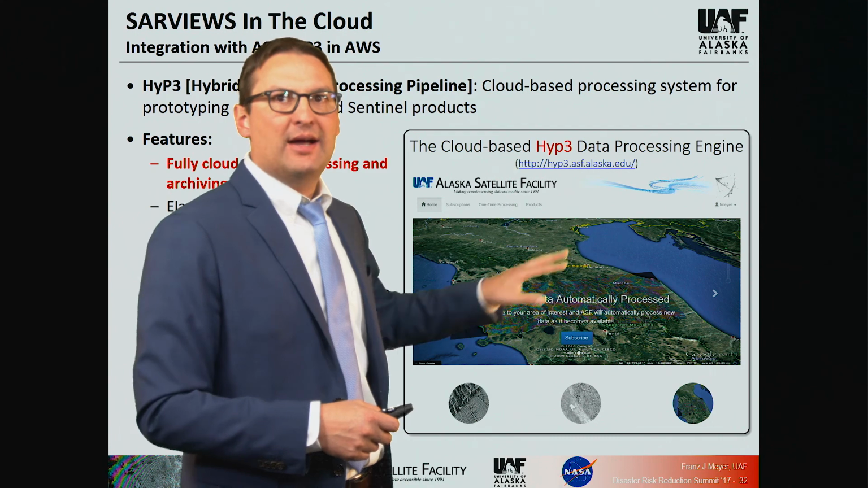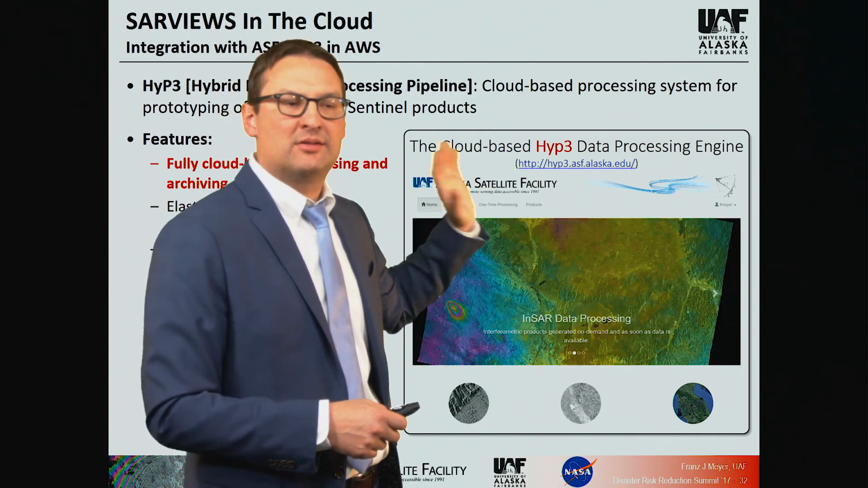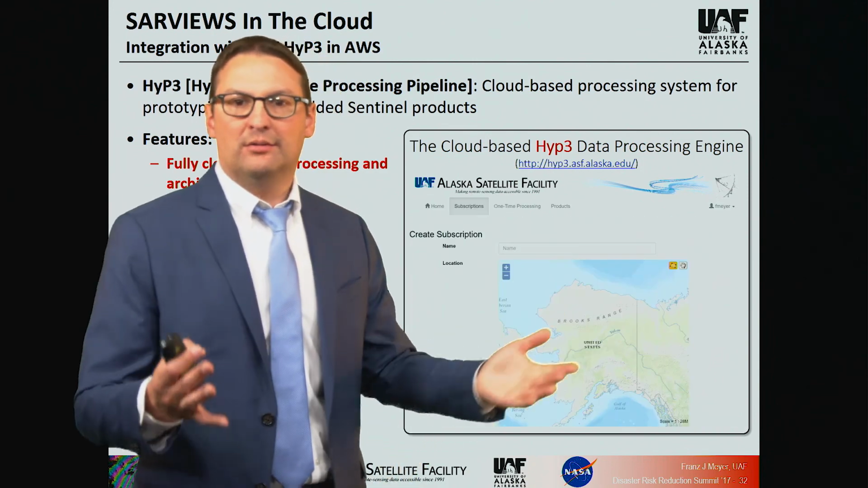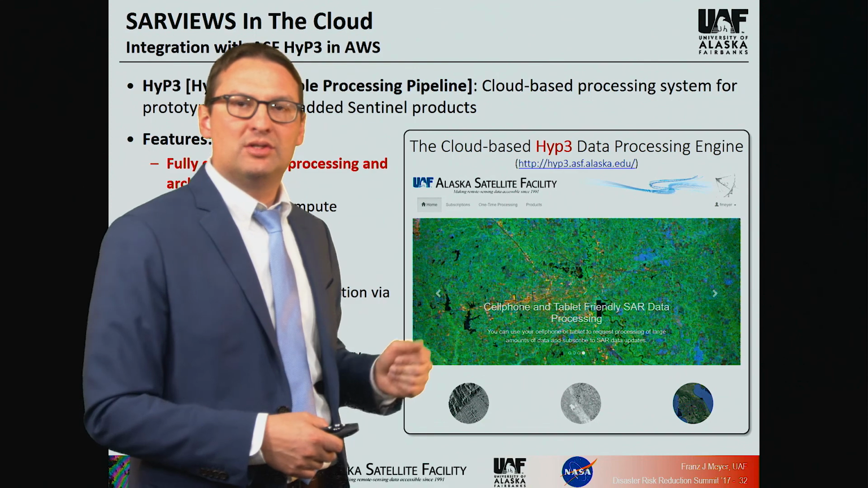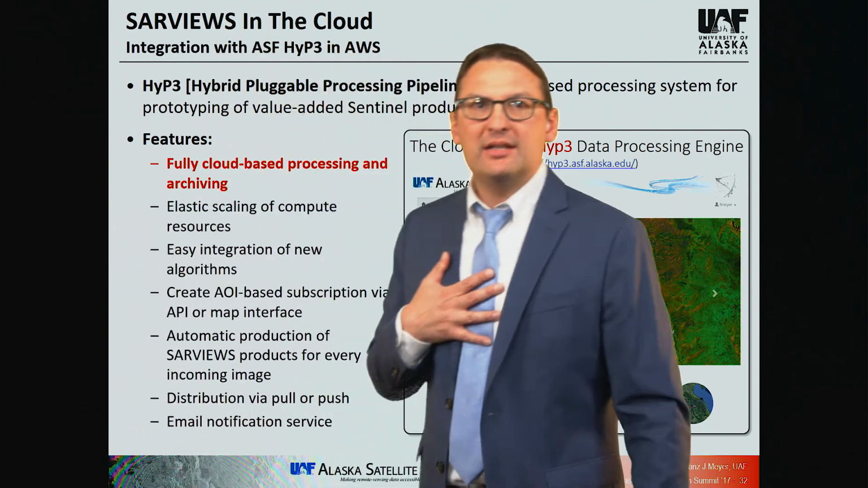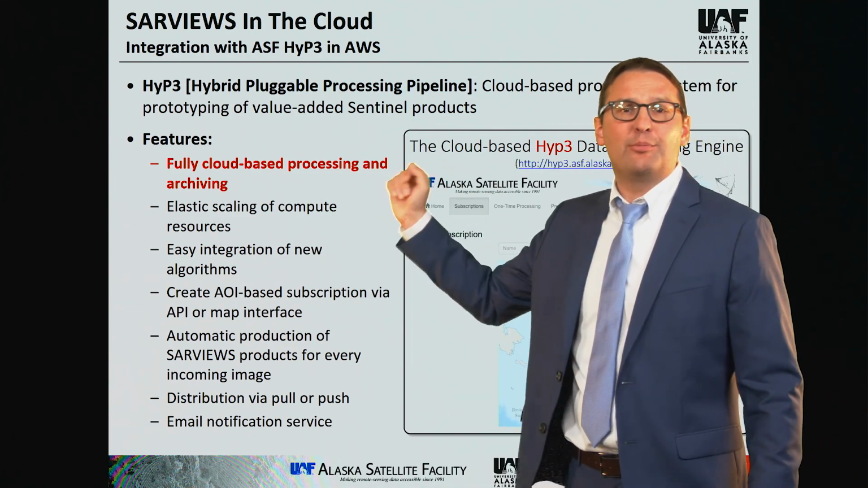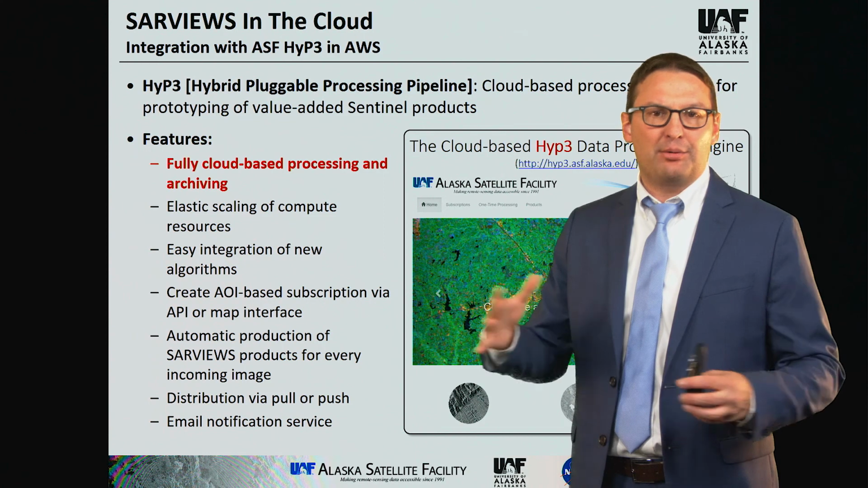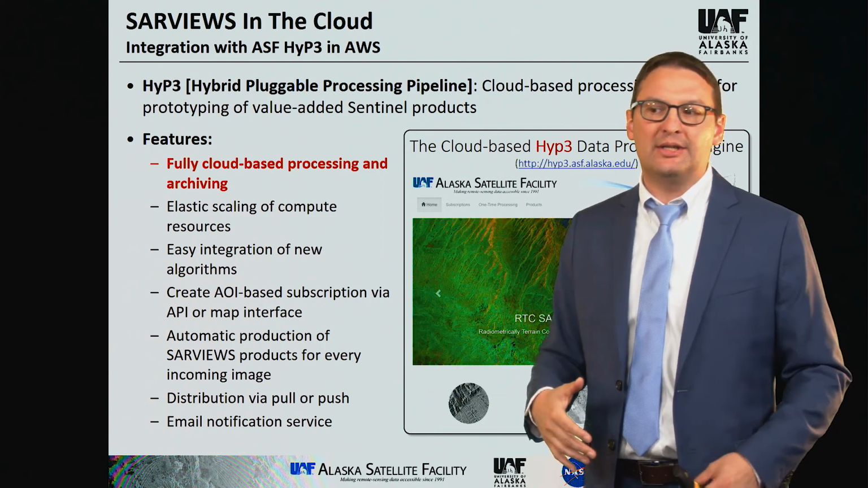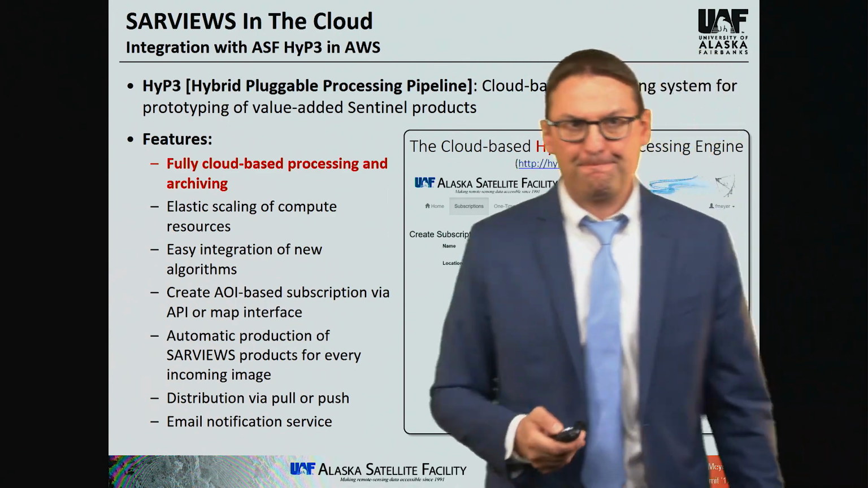You can define an area of interest on the map, and you can say, I want to have geocoded data sets for this area of interest from now on until next year, for instance. So it allows you to come in and utilize all these features. But for us, the big advantage was that we can now utilize all of the cloud-based processing capabilities like elastic scaling, so we can process large data volumes in really short time, and we can deliver data sets to you really effectively and quickly.